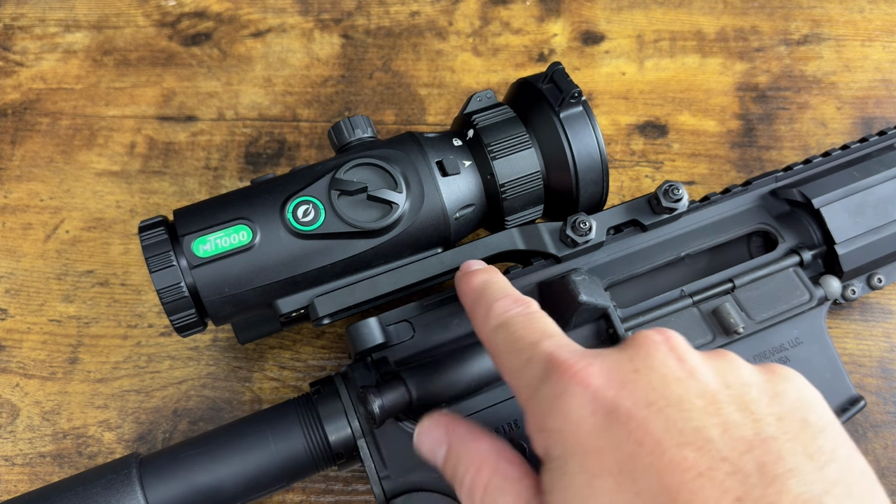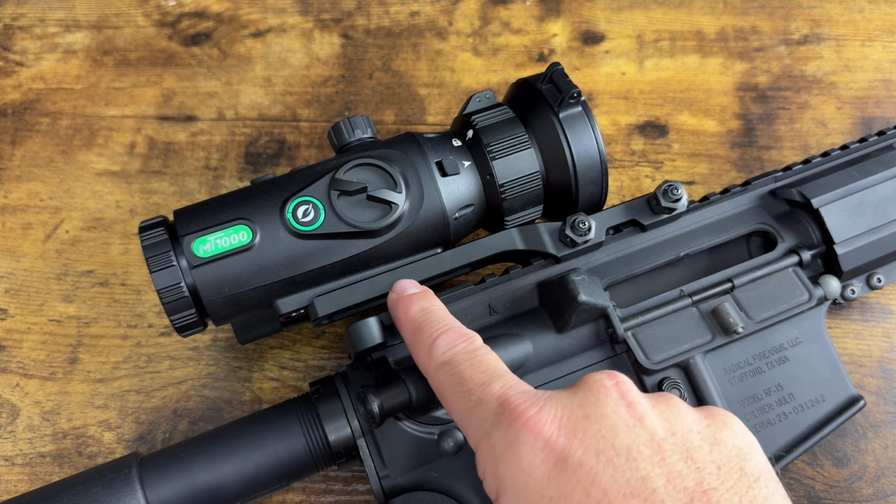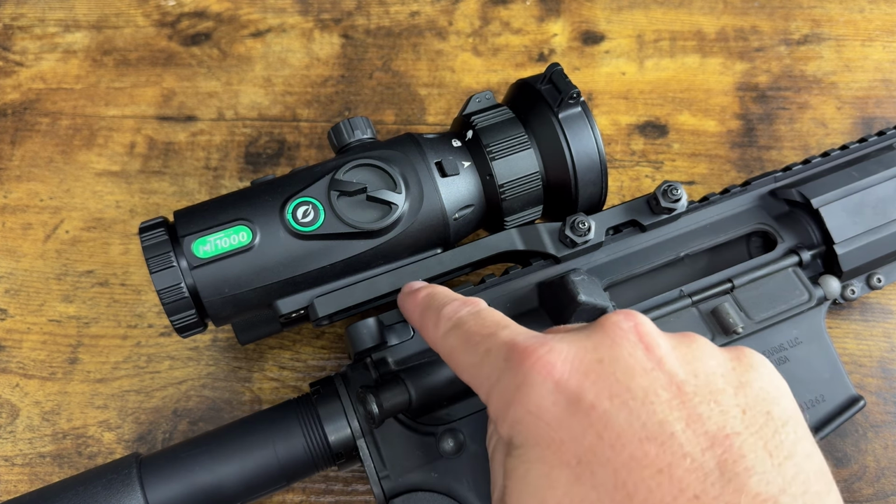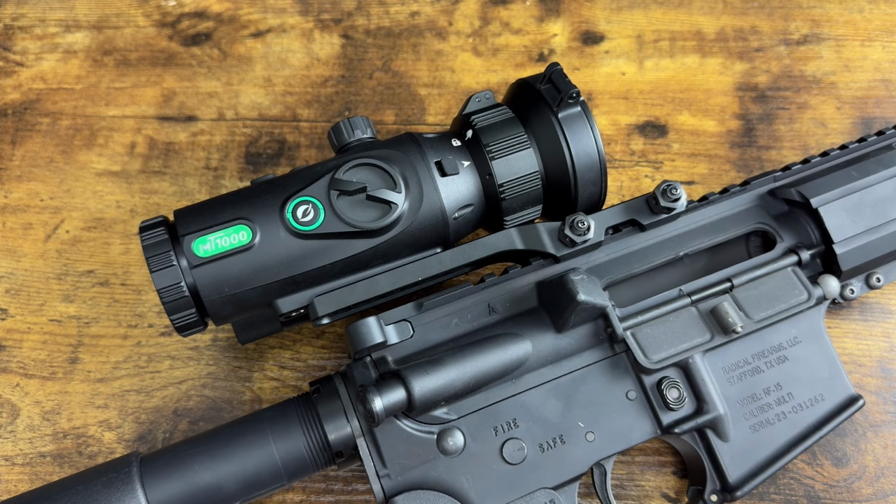One thing to note, you will lose a rear backup sight with this mount if you have one on there. There's not enough clearance, but you're not going to need that anyway for this. So let's take it out and see what we can see, man.